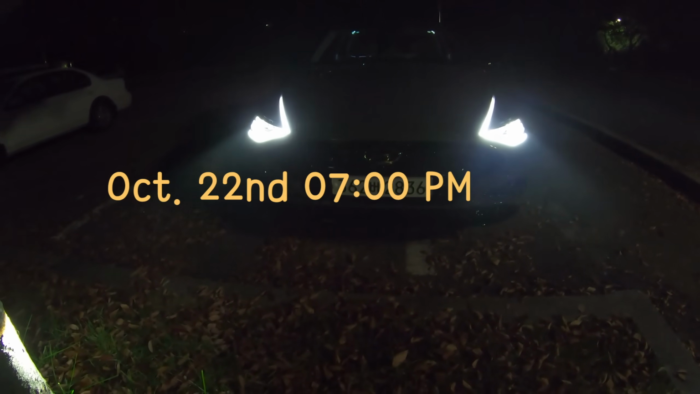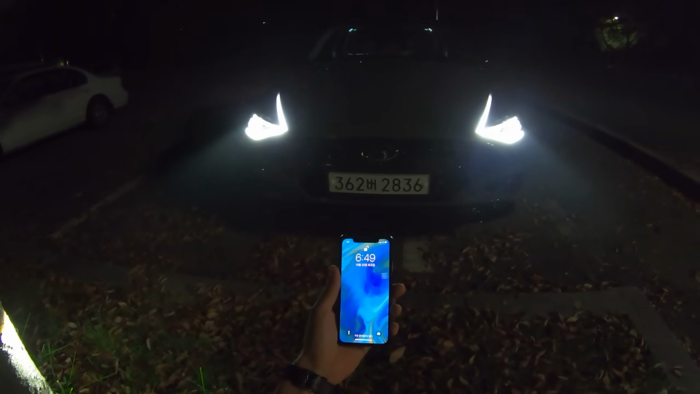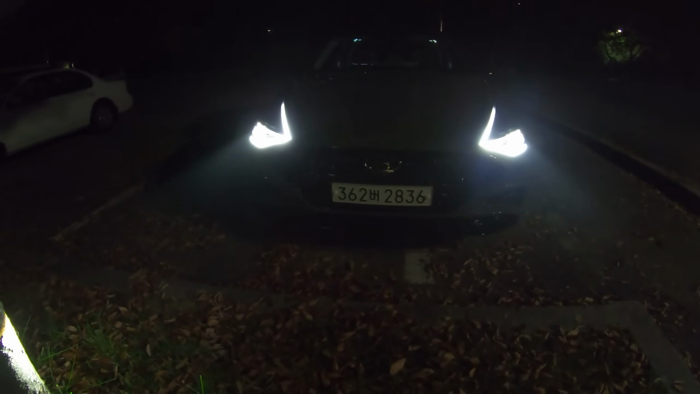It is October 22nd here in Korea, about 7 p.m. Today we have the Sonata Turbo. Hyundai is actually calling it Sonata Sensuous.